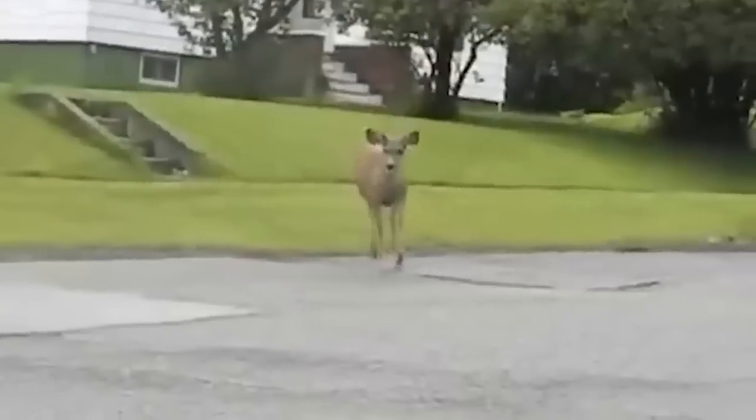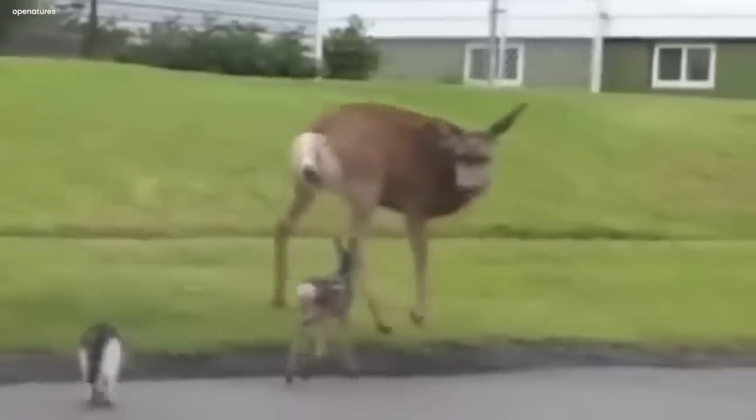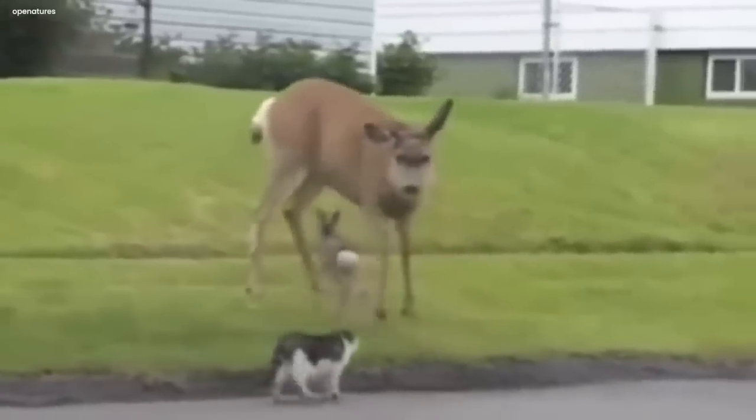Mysterious deer. In a quiet park during the day, a strange and puzzling event unfolded in a video. A big deer looking strong and motherly stood with her little baby.